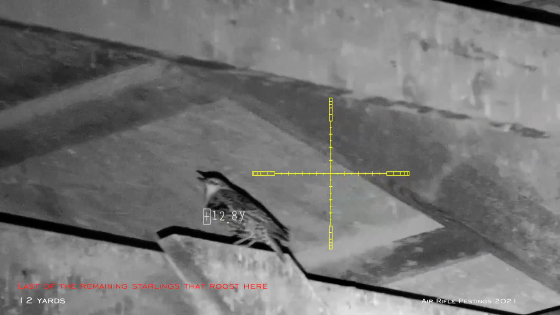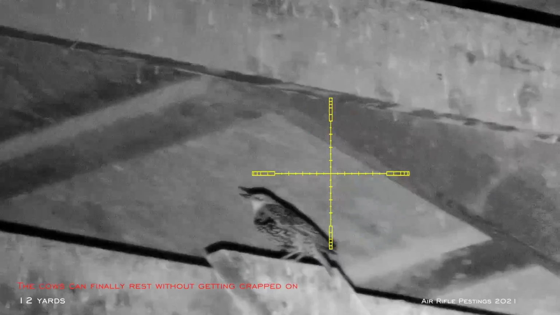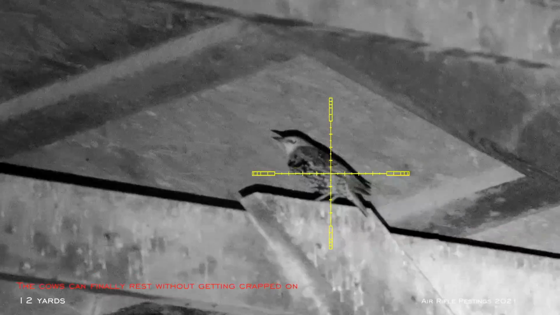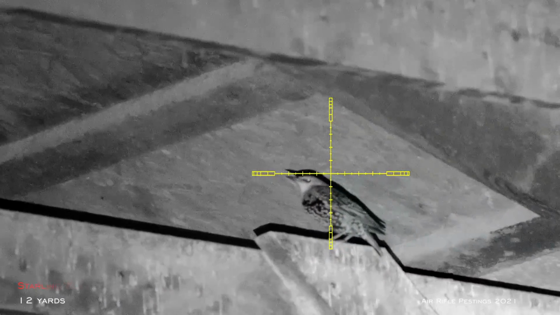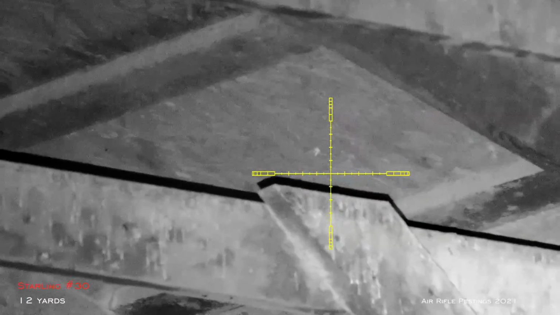This was the last starling. I think it was starling number 30. It was 12 yards away, and I decided to let him join his pack. So at least this way, there's no more starlings crapping on the cows. Hopefully the cows are happier, until the next batch of starlings moves in, then I'll be back again to take them out.